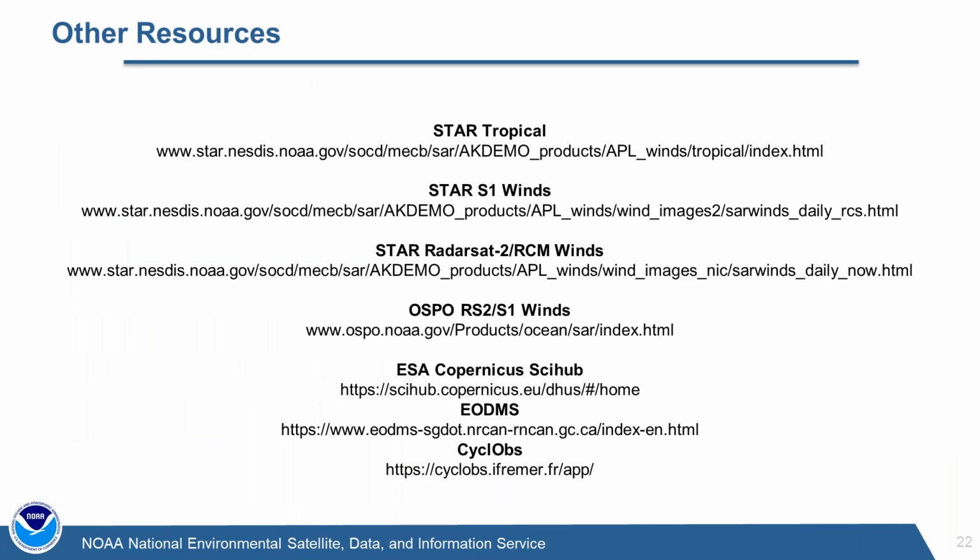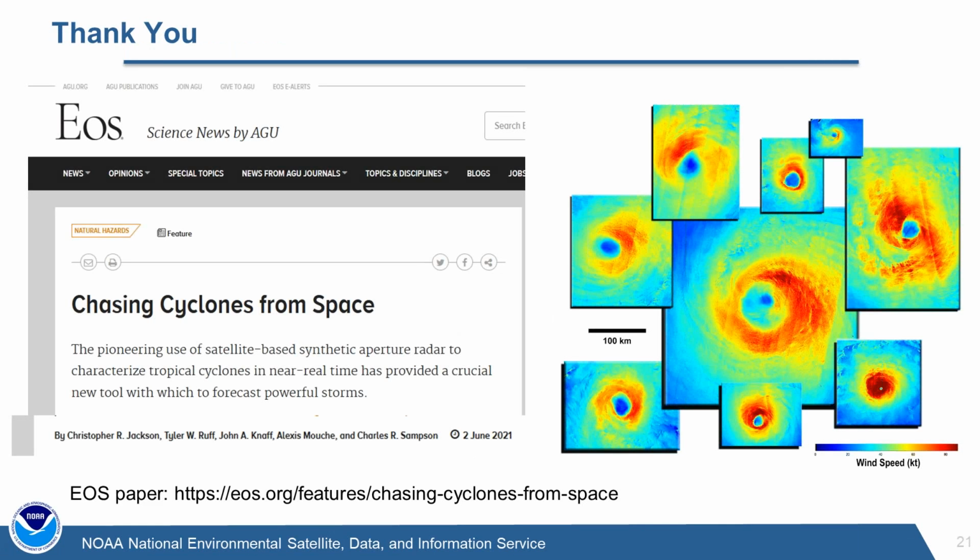And there's one other slide here that we can make available, which just lists the websites where you can get access to the tropical website and the regular SAR winds, in addition to some other data sources, the ESA Copernicus and the Canadian RADARSAT Constellation Mission. That's everything that I have. I appreciate the time, and it looks like I ran a little long, and I'm sorry about that.